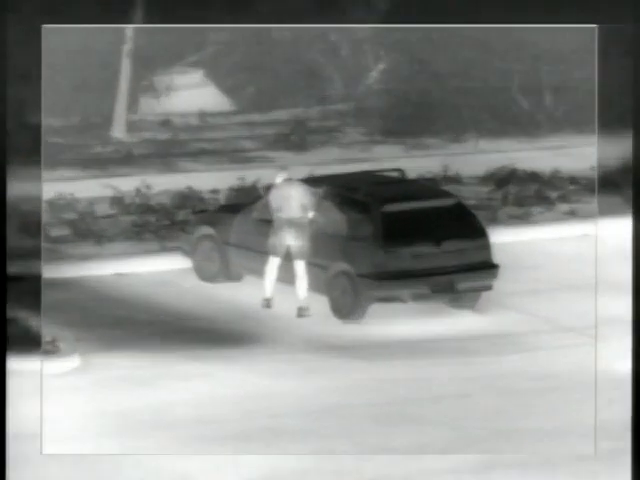Security and surveillance professionals are benefiting from the power of thermal imaging cameras. It helps them spot intruders in total darkness, in all weather conditions, even at extremely long ranges.